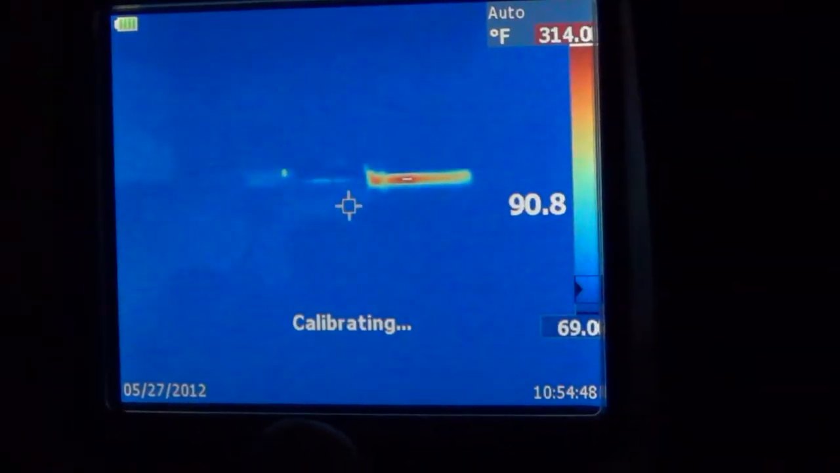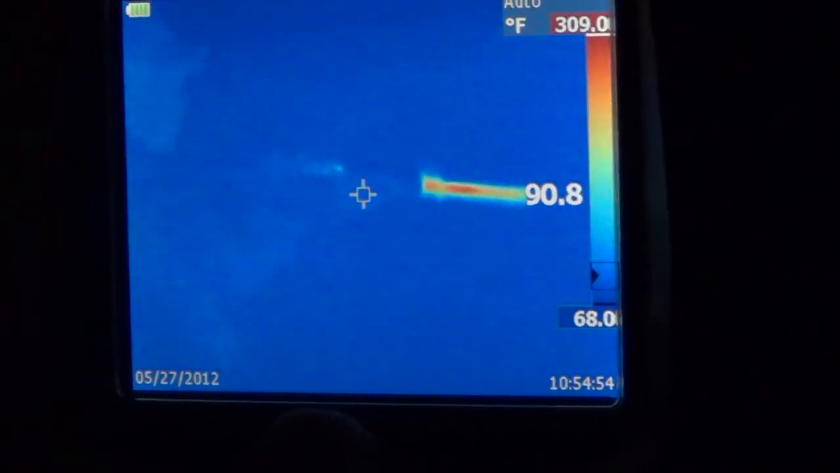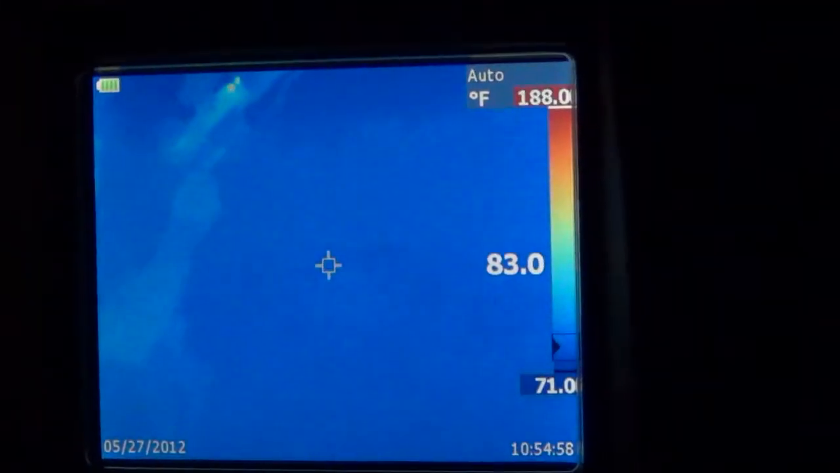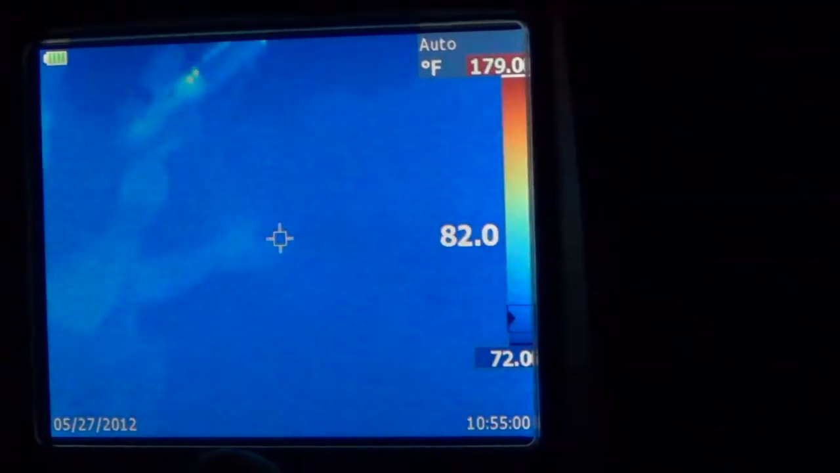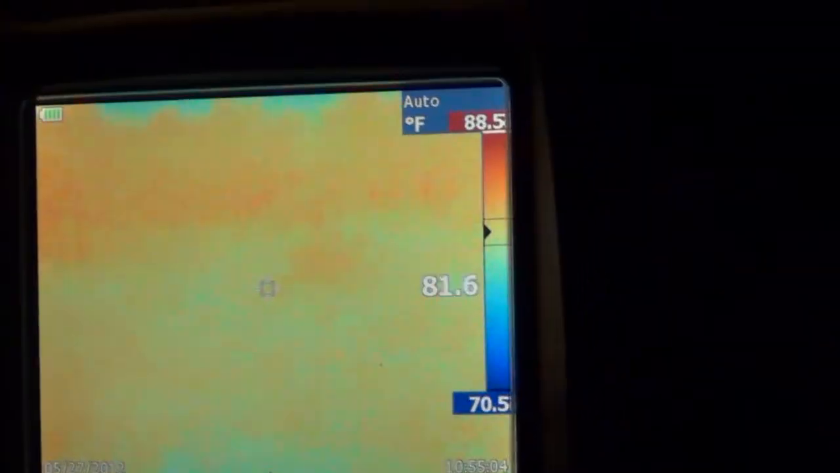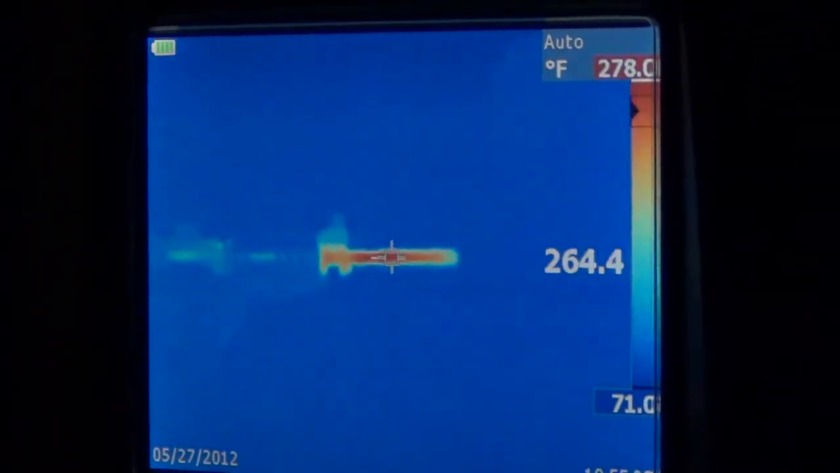All right, I'm calibrating. Nice. There's a lot of heat coming off of that. Your barrel was about 3-ish. You're at 280 on your barrel. Duck, 6mm.